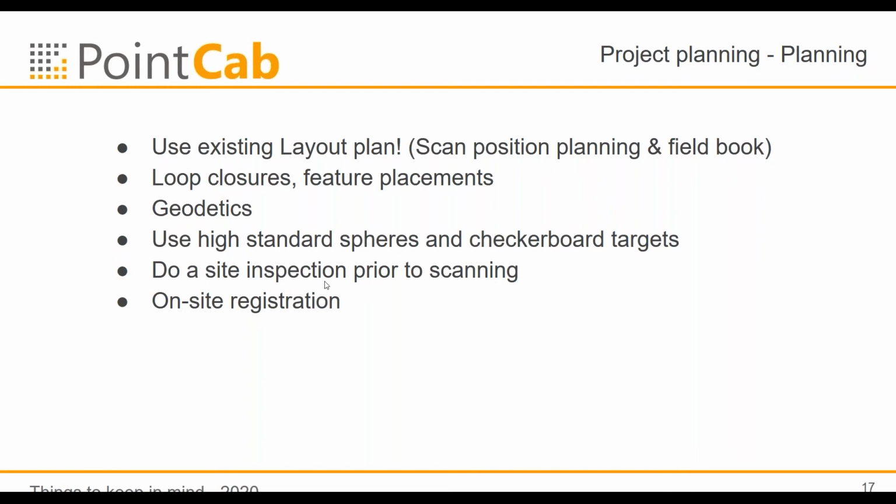When you are on site, do a site inspection. Think about where you put your scan locations, just to make sure that you don't have any connection issues at the end and that you forgot something. And if feasible, then use on-site registration software.